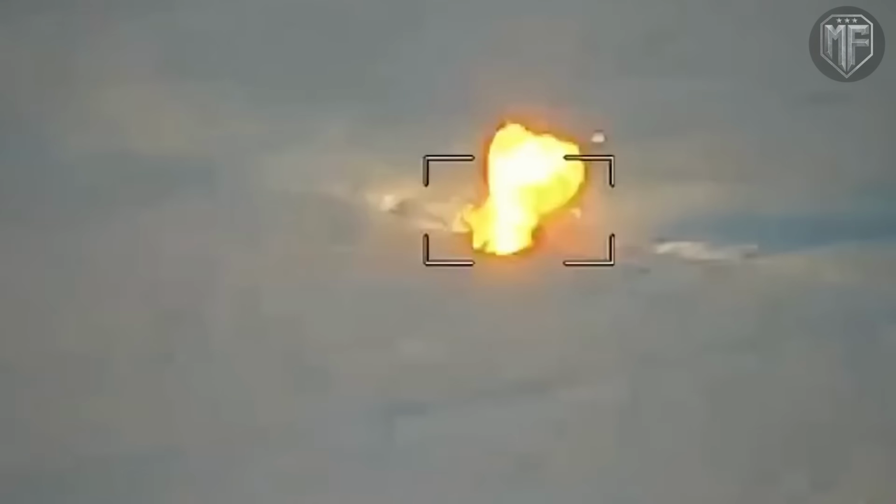The danger window peaks while the unit is still moving, since a formation on the move cannot disperse instantly, cannot dig in, and often cannot change route quickly if the only exits run through open ground and narrow tree lines. When troops realize they have been found by heat rather than sound or muzzle flash, the instinct to freeze can work against them, because stillness does not erase a thermal signature. It only buys the drone time to refine its approach.